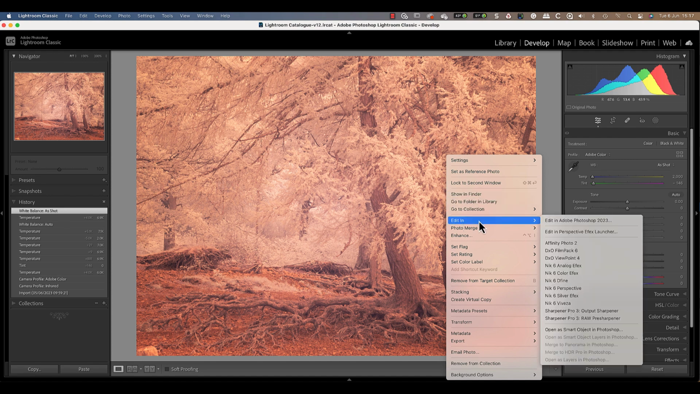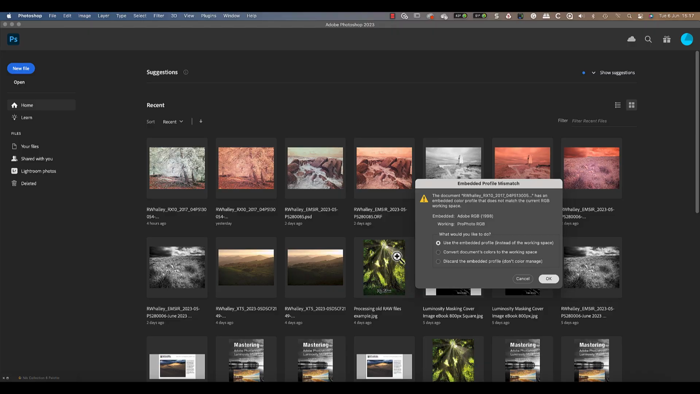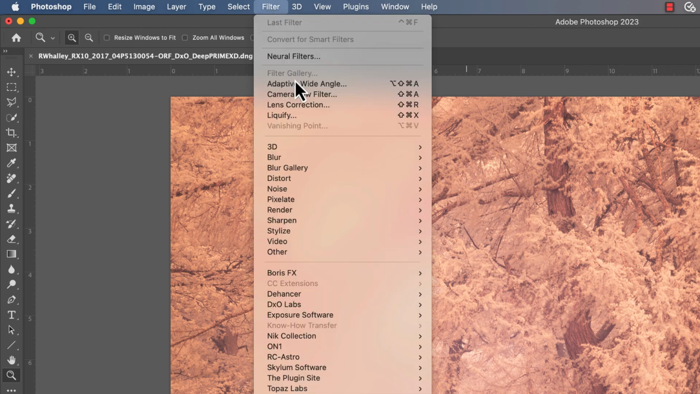Here's an image that I opened in Lightroom using the default Adobe Color camera profile. This is typical of how most people have Lightroom set up. Having processed the RAW file in Lightroom, I'll open the image in Photoshop. I can then convert the image to a smart object using the Photoshop filter menu. Next, I apply the camera raw filter to the smart object.